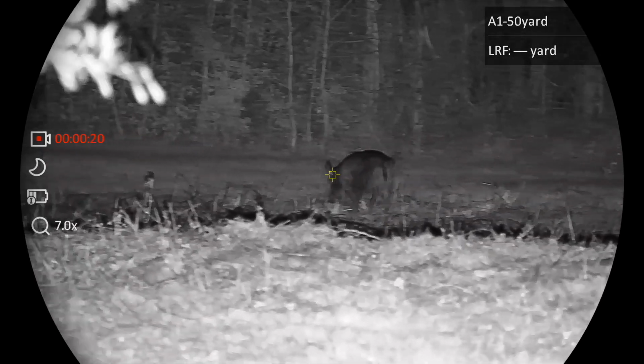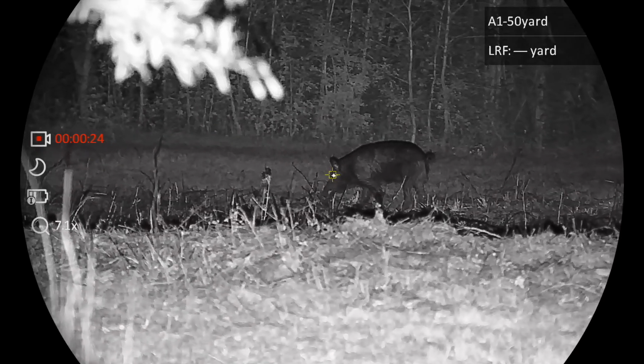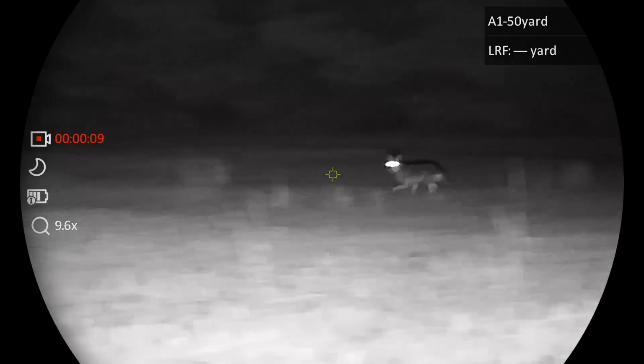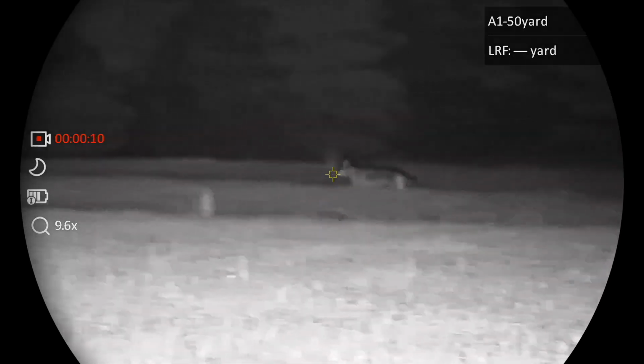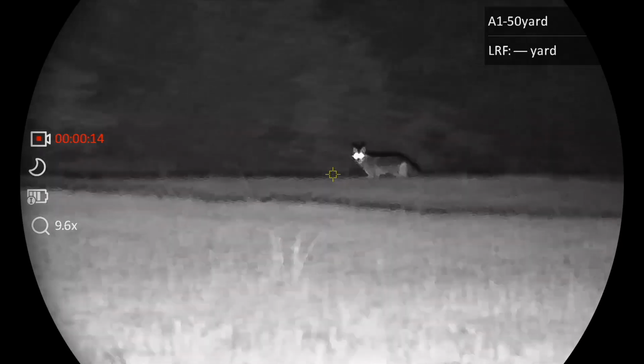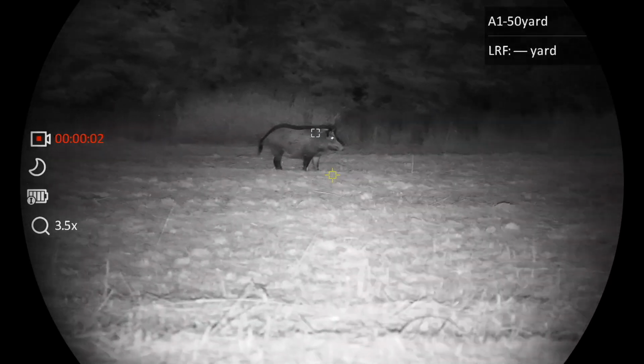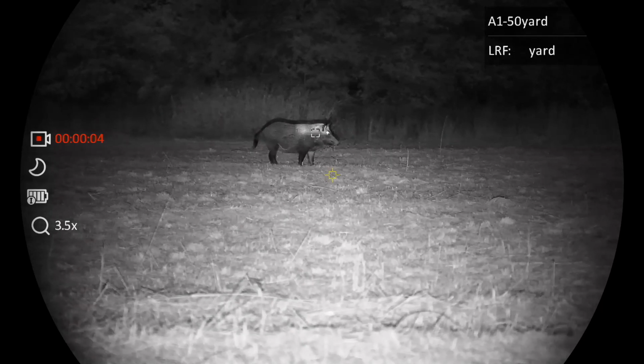It's got an OLED display, 1920 by 1080. That's just the resolution of the display screen, not the sensor resolution. So sometimes those numbers get confused from time to time. That is display resolution. This is a true day and nighttime optic.